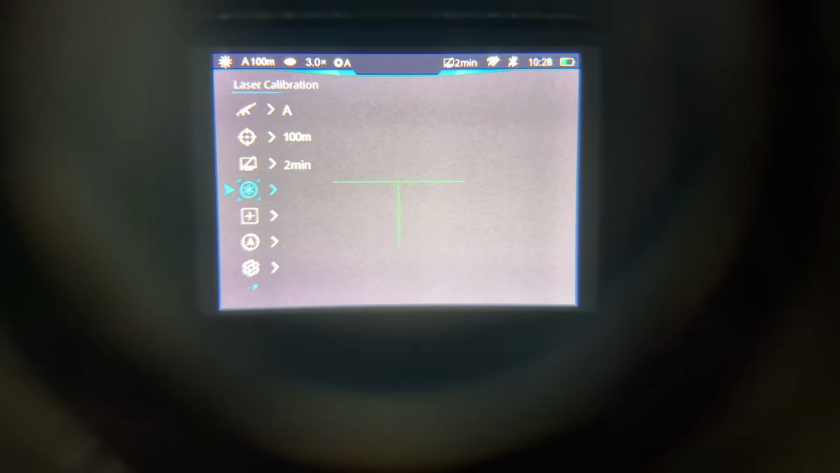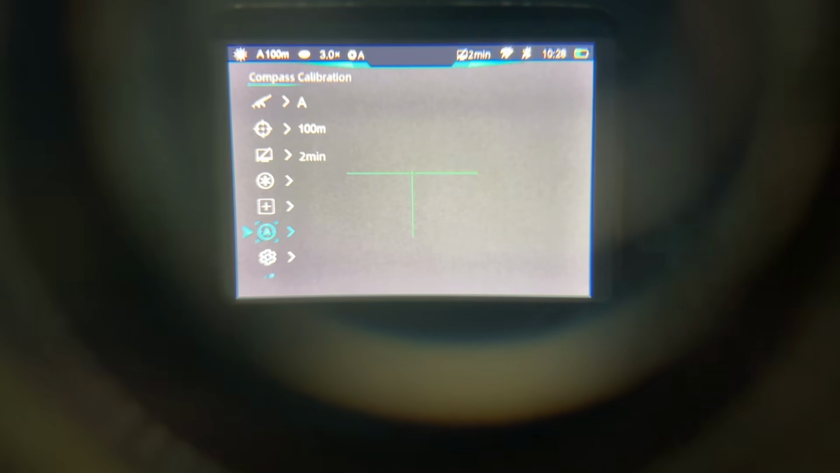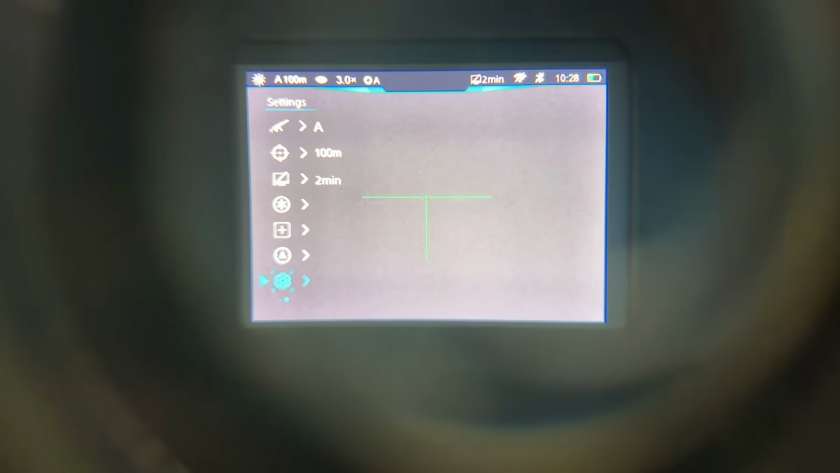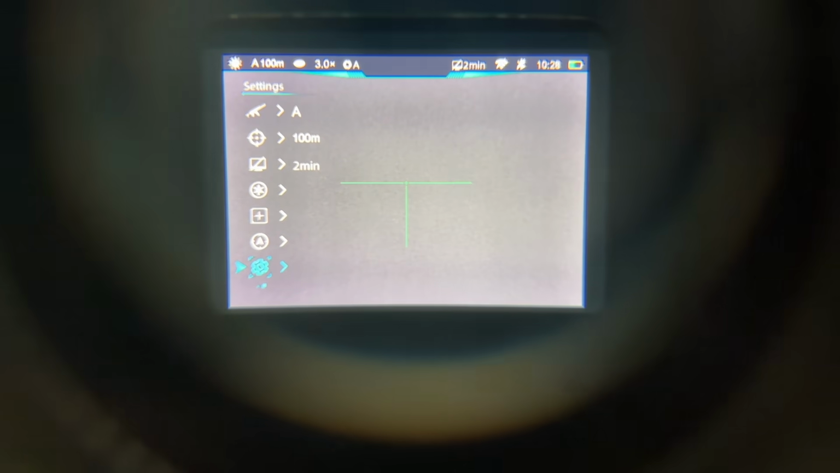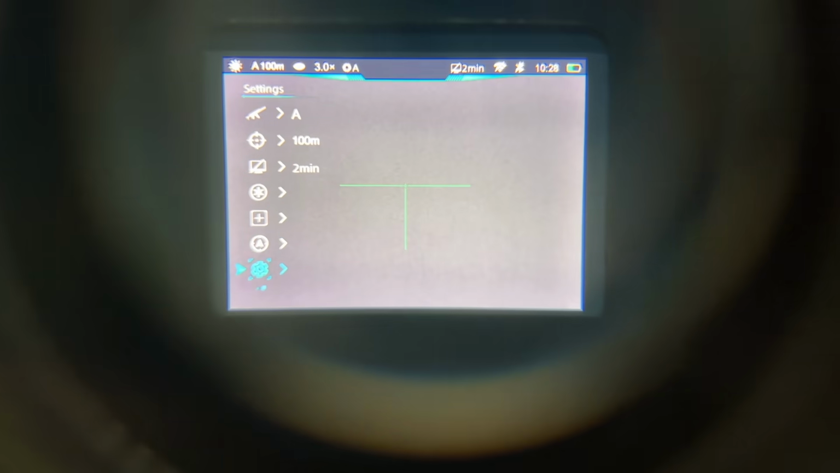You can go and calibrate your laser in your laser rangefinder, pixel defect correction, compass calibration, and then your main settings where you can change your date and time and all that sort of thing, which I need to change because the time is wrong anyway. So anyway, that's a quick overview of the scope.